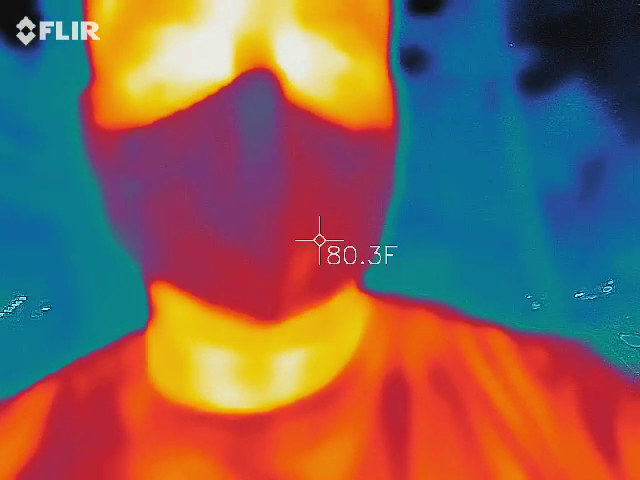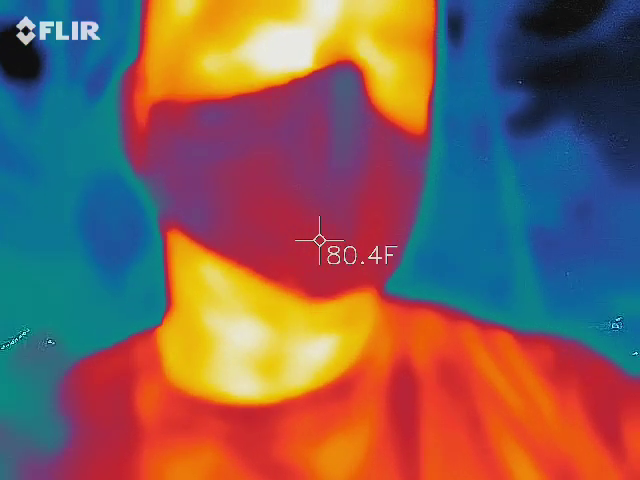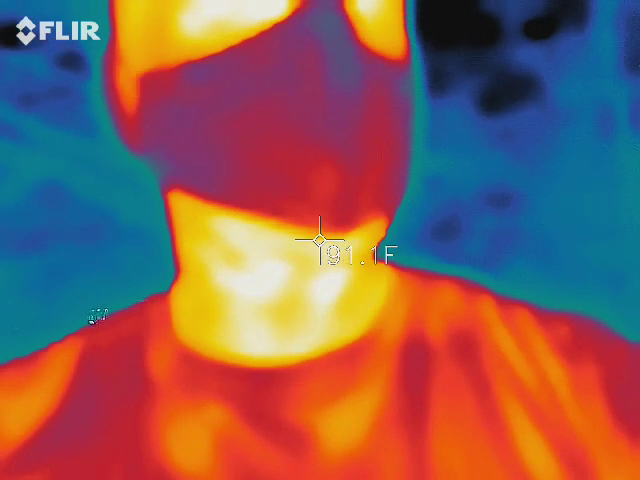I'm orange, red, and yellow. So everything around me should be blue and black, which means this is set for black cold, white hot. So we're looking for blue or black things to kind of move in on their own. Is it the most active tool I have? No, but it's probably the coolest one that I have. It's always nice to have it at the ready.